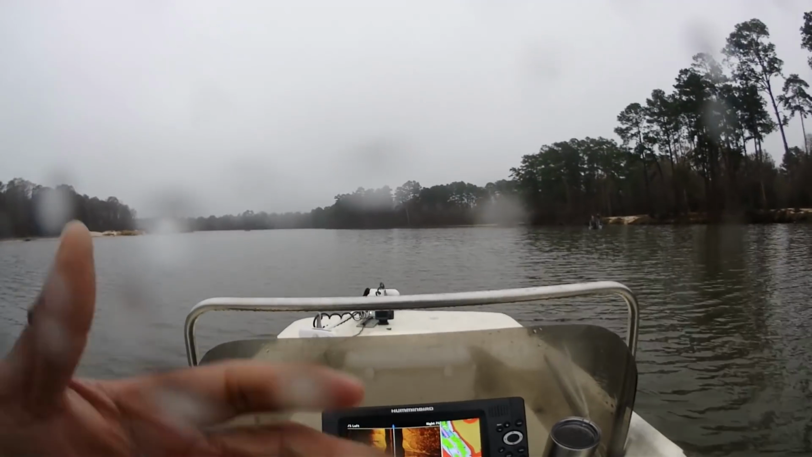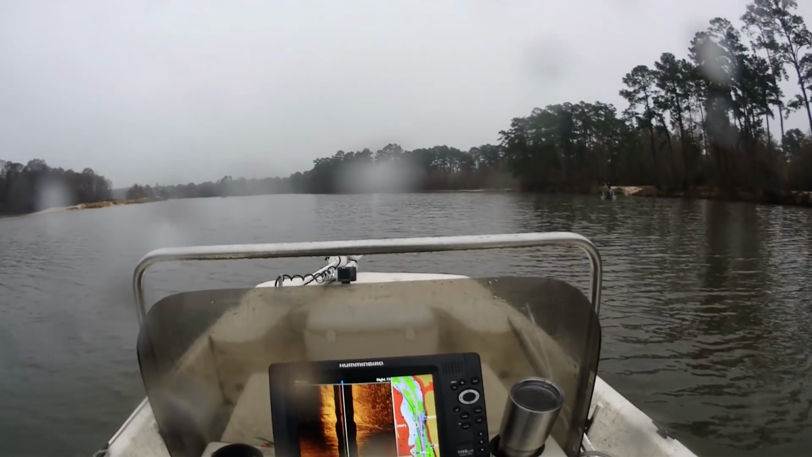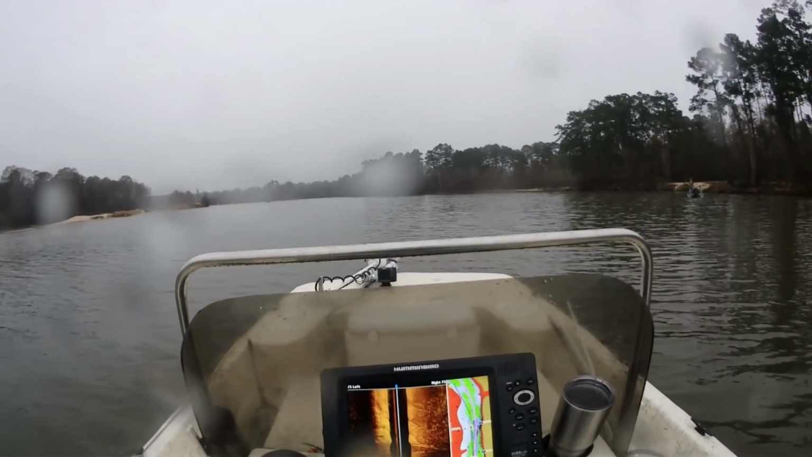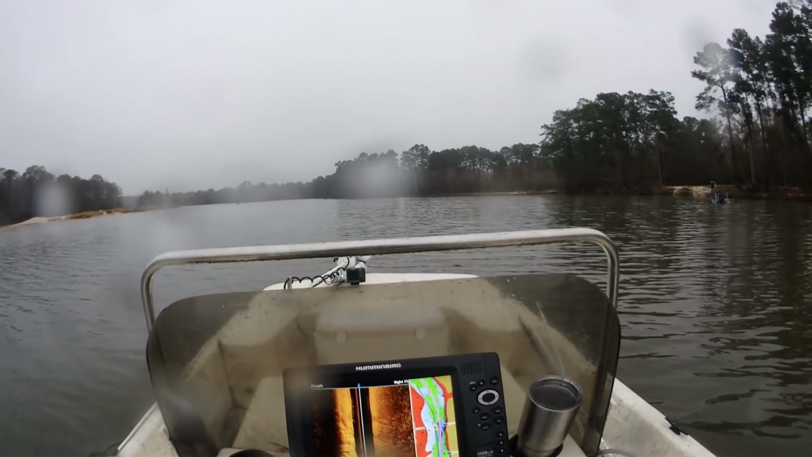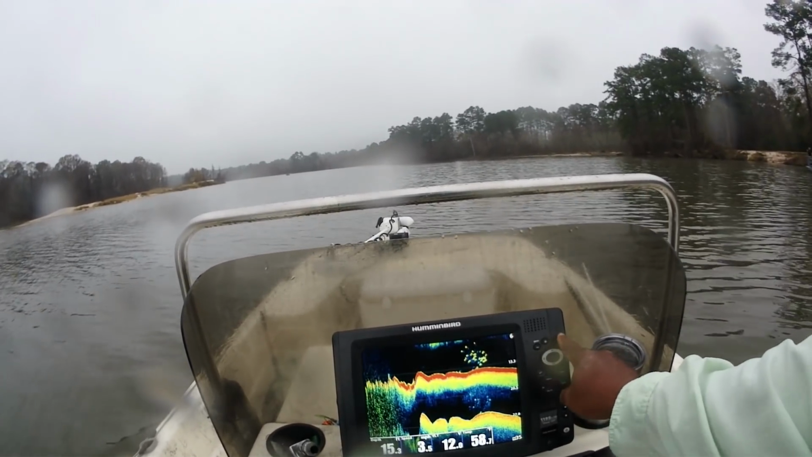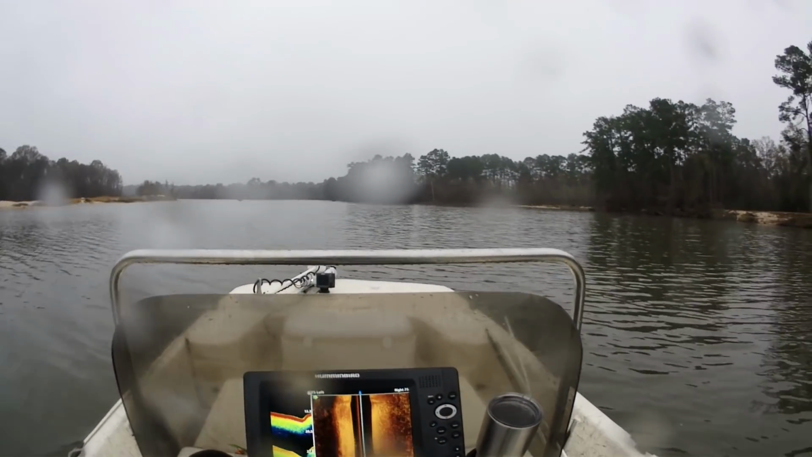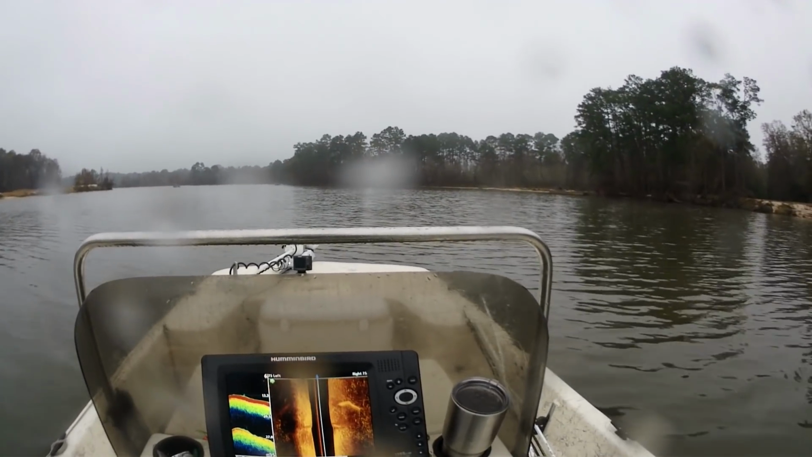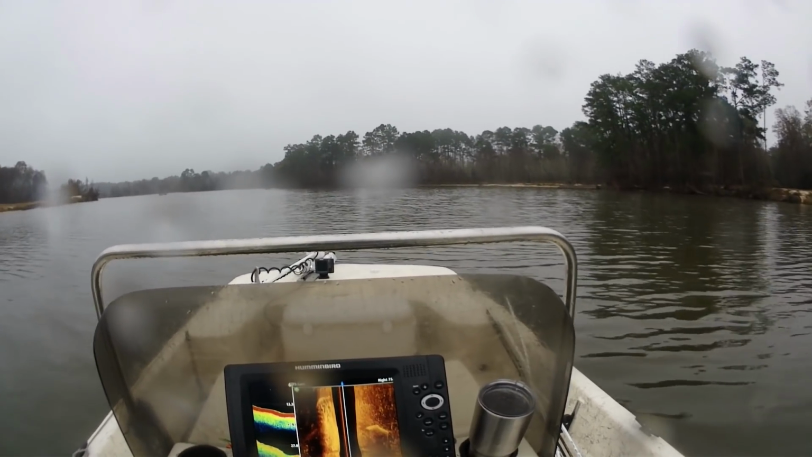All right, guys, I'm quite sure my lens is spotted up right now, but we're going to show you something. Now, water temp's only 58, but we can see fish starting to show up already on the SI. Let me go to the 2D, and that's what you want to see. That's the stuff you want to see. For some reason, I can't tell you why, the fish are holding over some very deep water.